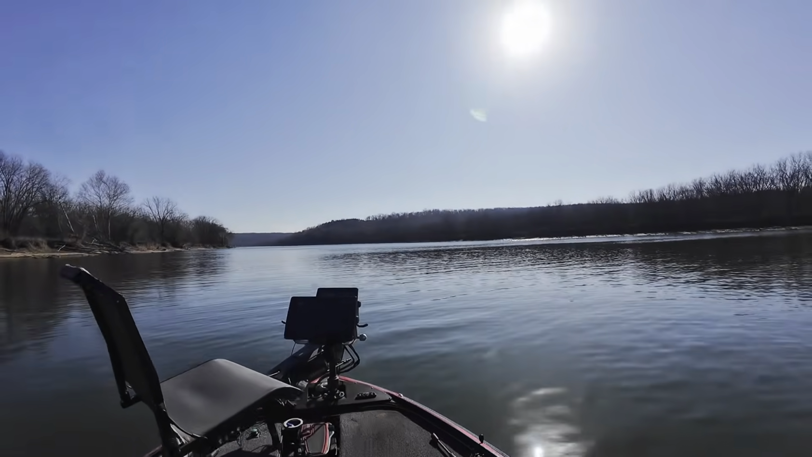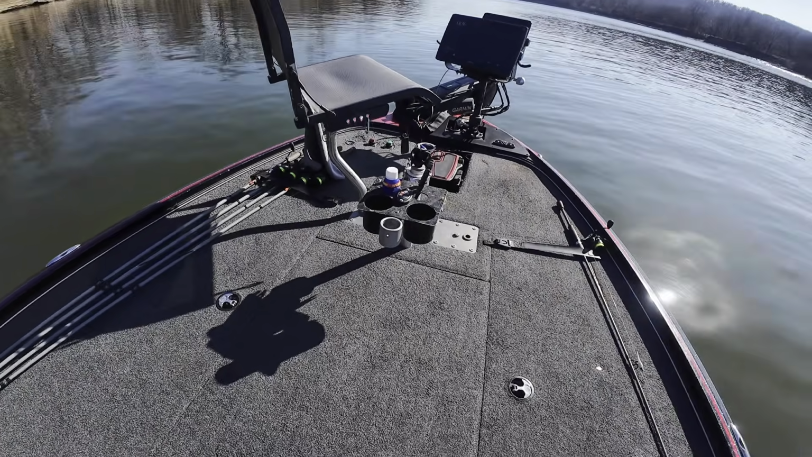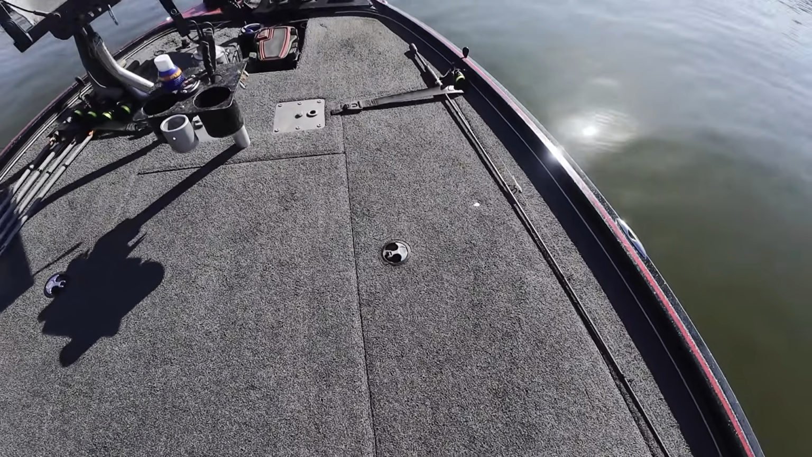Before I get carried away, I always like to look at the water clarity, see if the sun's shining clear or overcast, and assess my bait situation. The last couple bodies of water I've been on have been pretty dirty to stained. This is pretty clear, so I might go with something a little more natural.